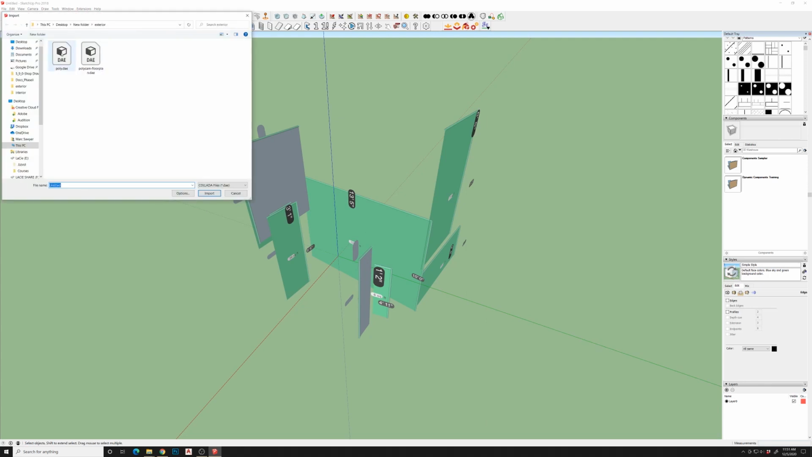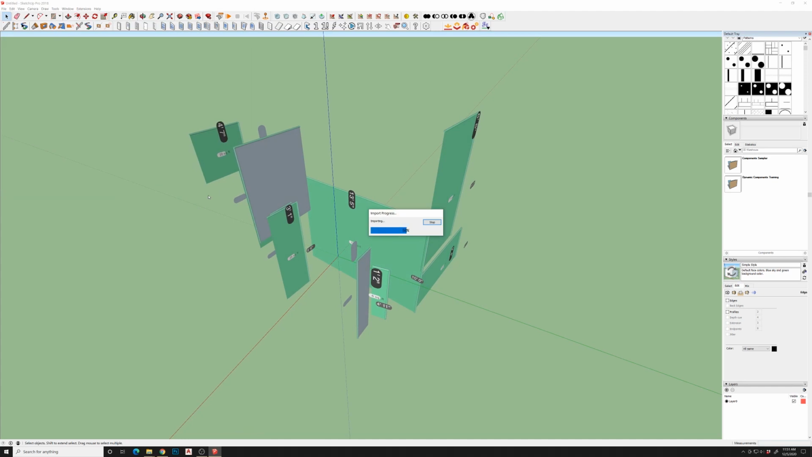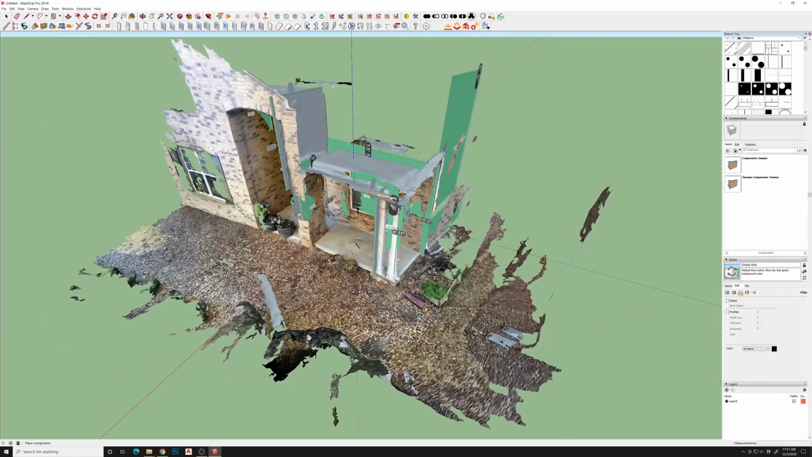So we'll do import, and we'll bring in the exterior DAE, import that. And the advantage of importing and placing on the origin point is that it lines up with all your other exported scans. So we'll just make sure that hits the origin point there, and it'll tell you.